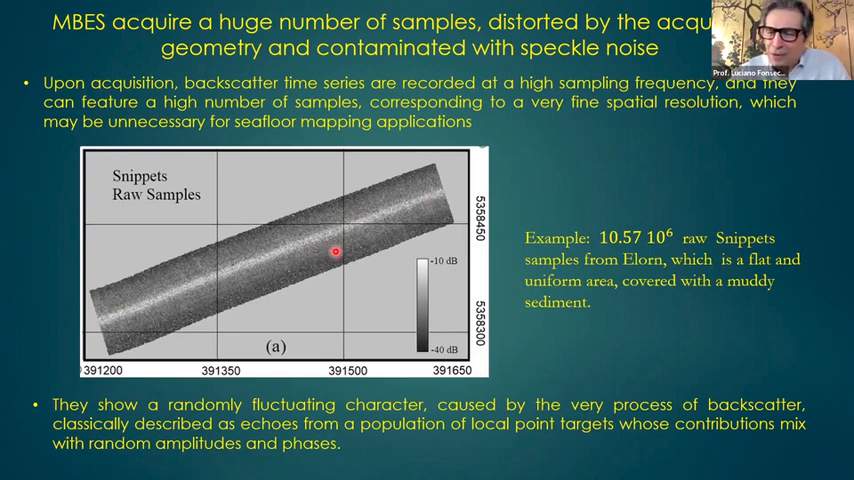You have this spectral noise that is intrinsic to the scattering process. In a scattering process, you have millions of reflections with different amplitudes and phases. When you add them all, you get this statistical spectral noise.